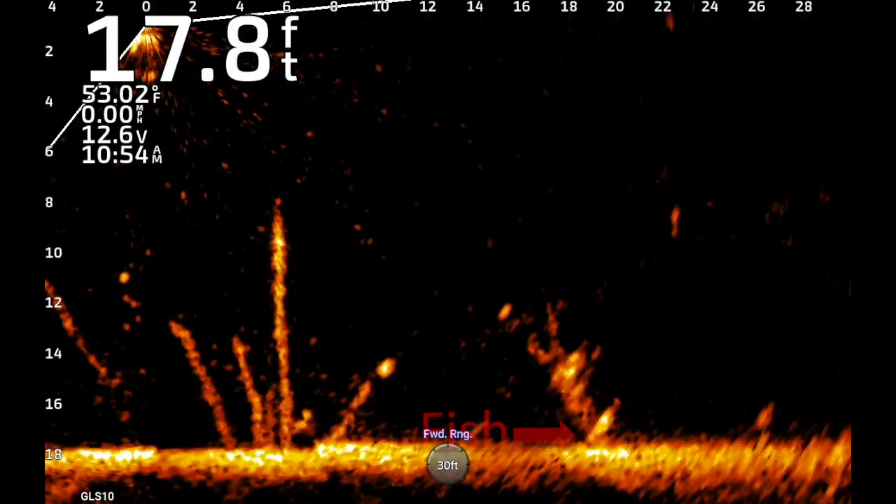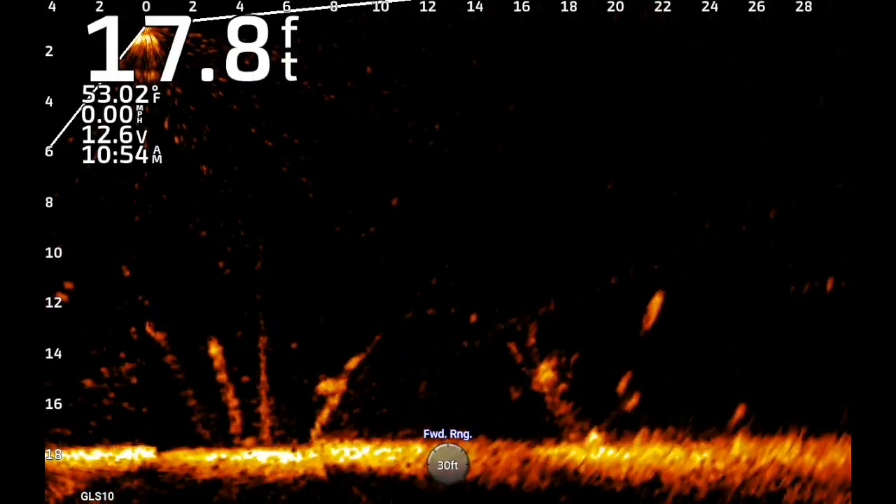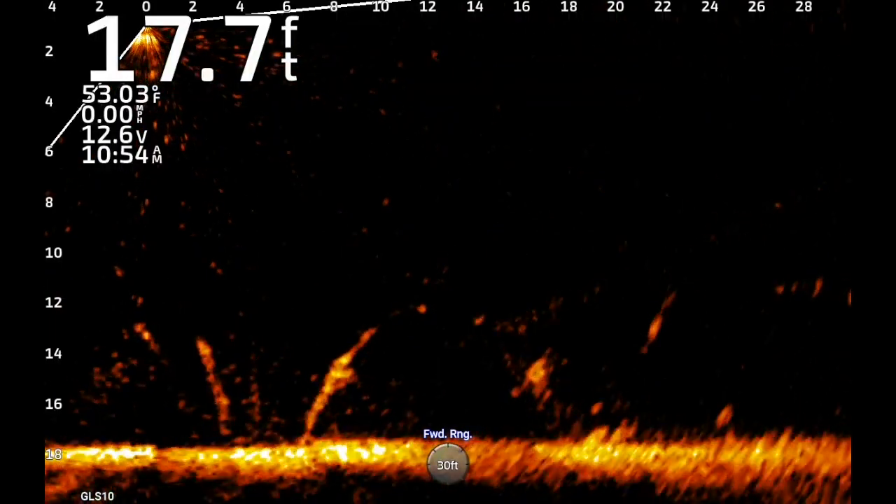Here's another bottom dweller, and you can see, especially when I pull this fish up after he's caught, the other fish in the area. There's quite a few on the bushes surrounding him.